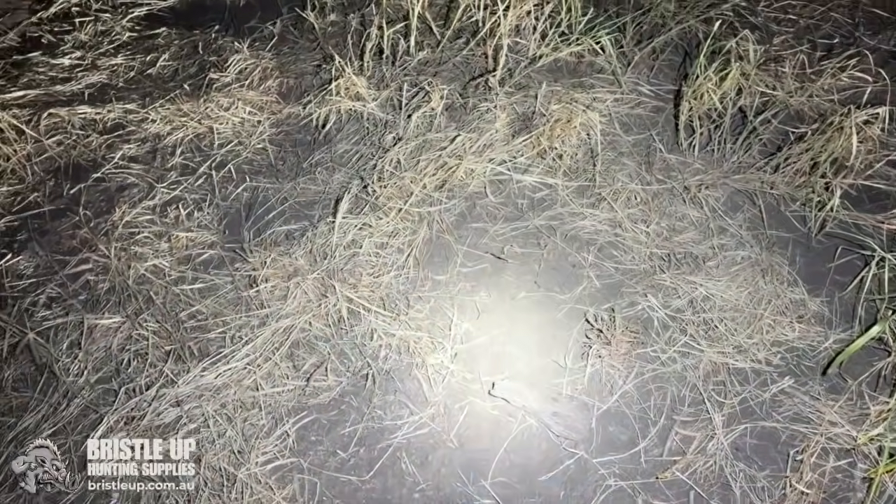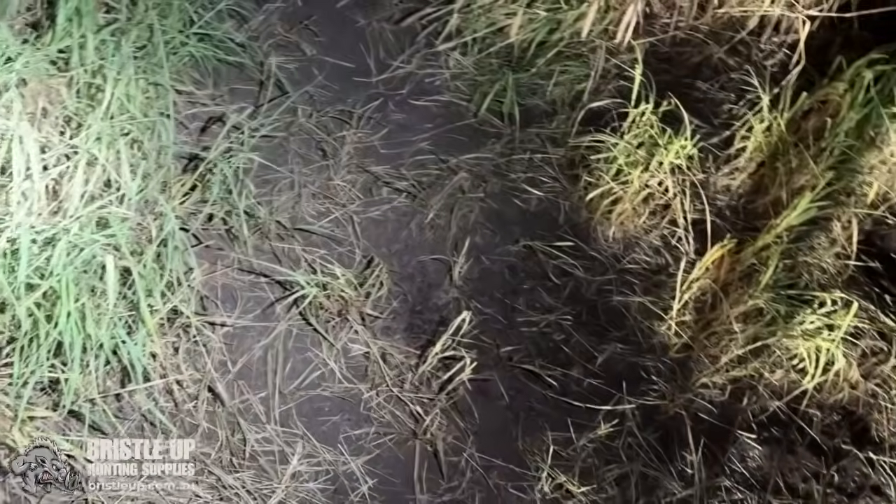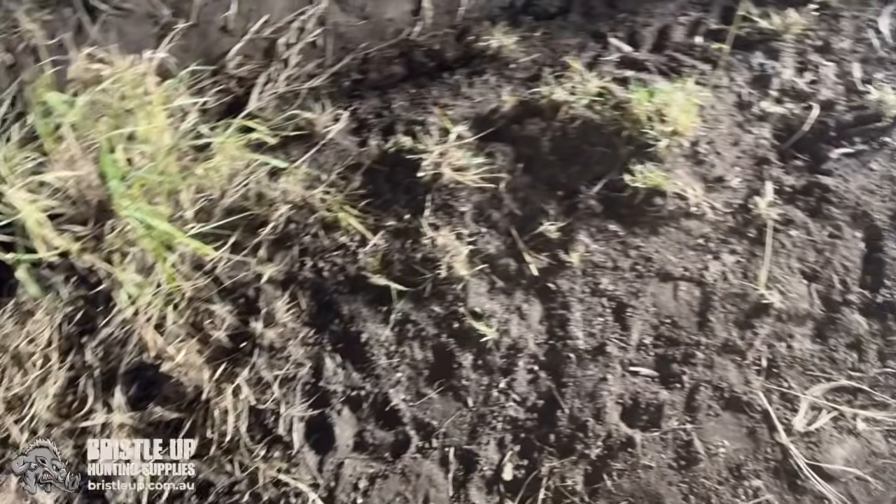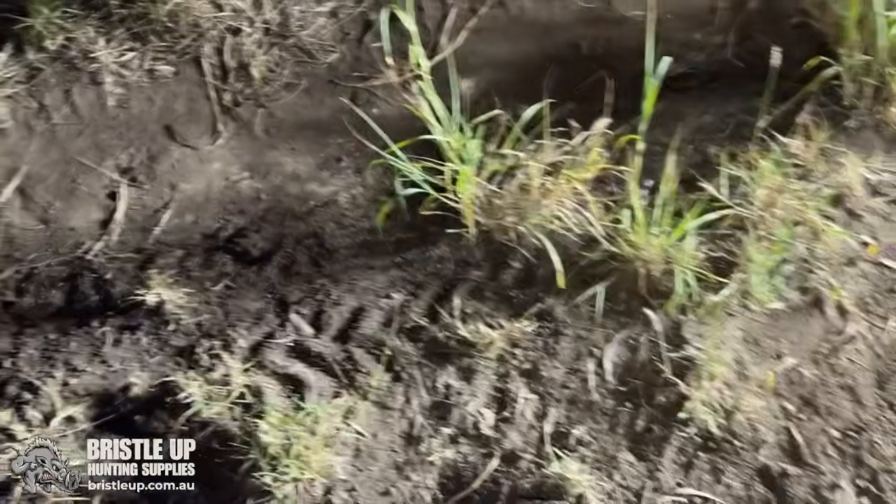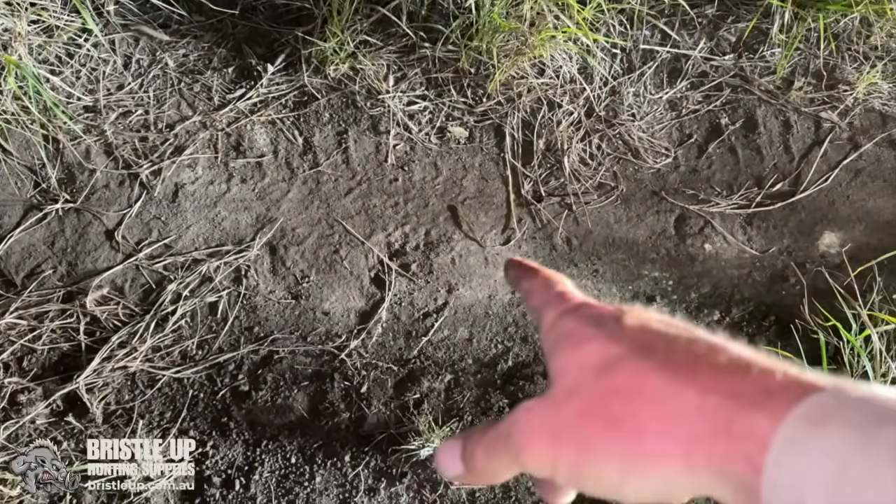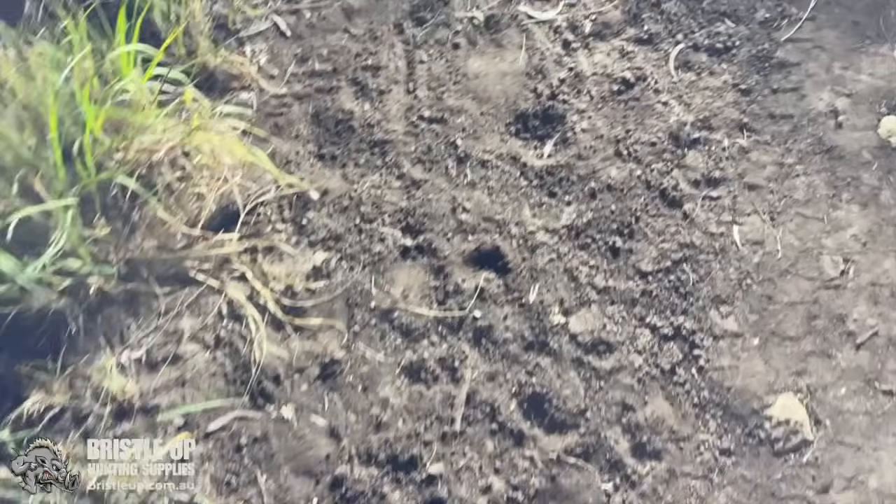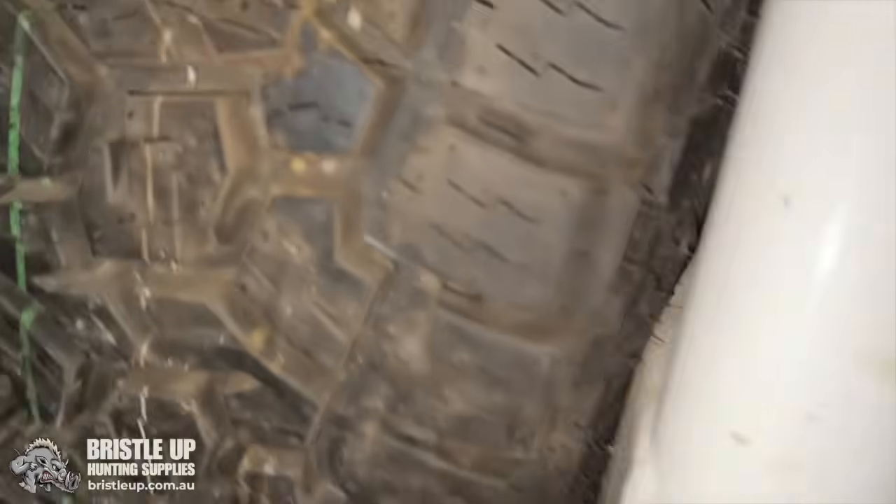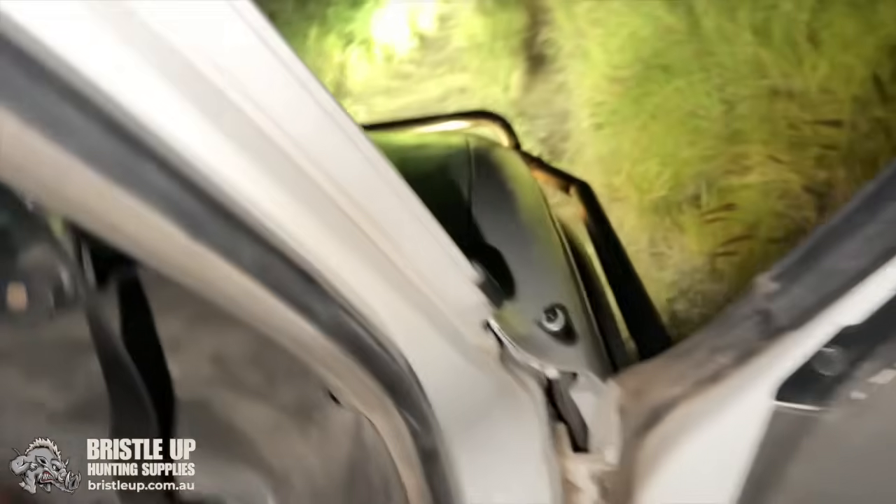And I've got one trap there, the other one there, and they're both still set. Be a fox track there, possibly. One did go past in the camera last night, but he sniffed at the other trap, but he didn't get in it.